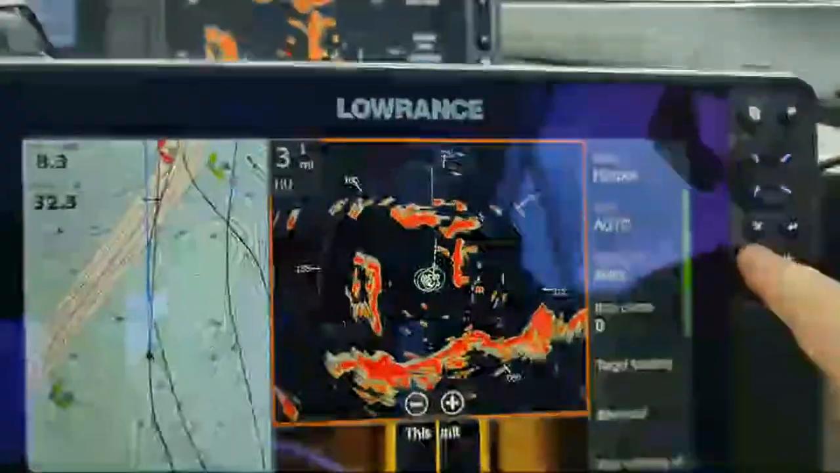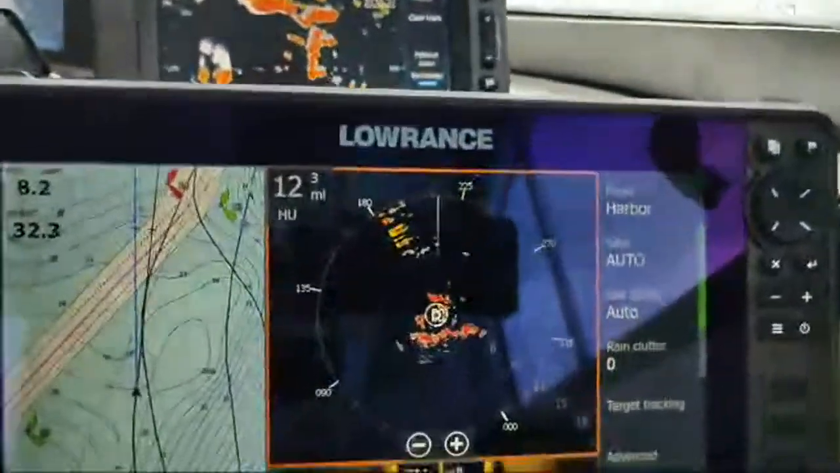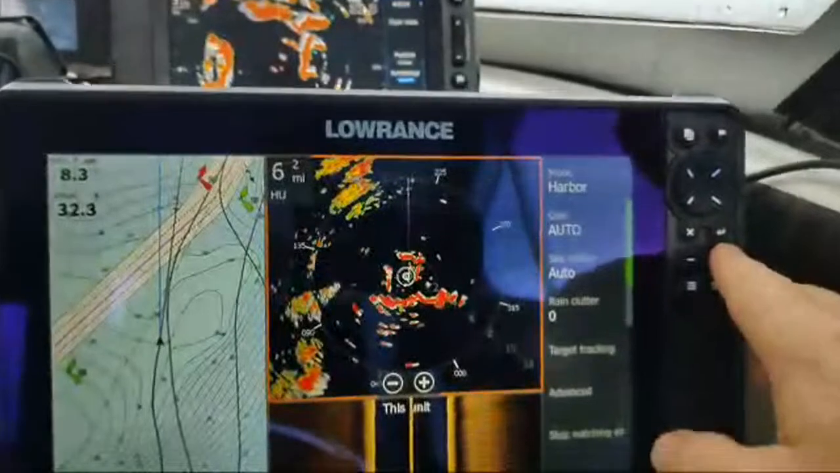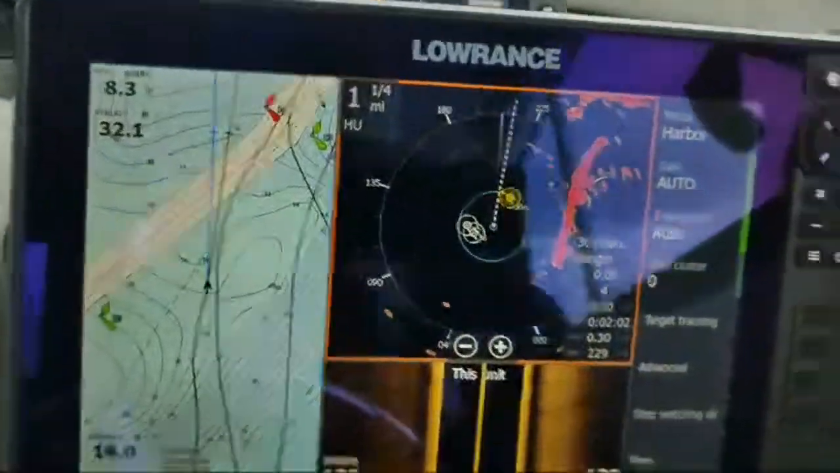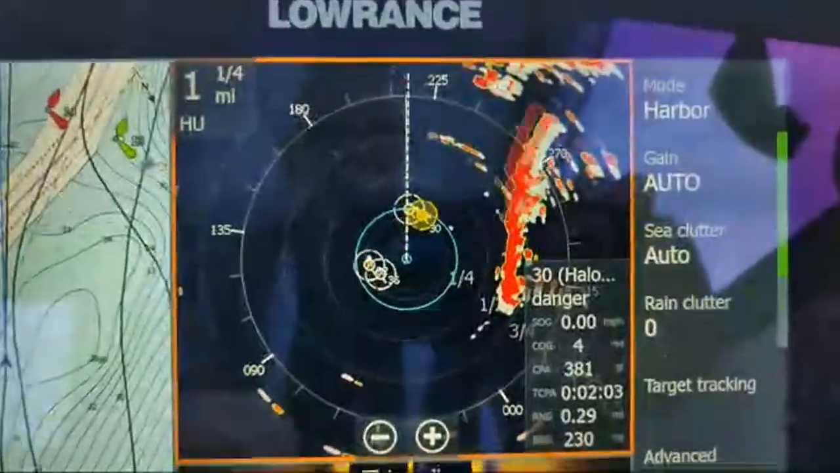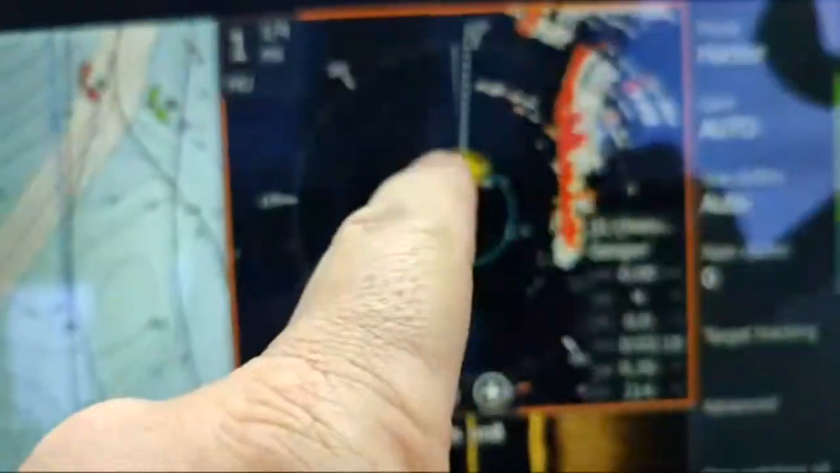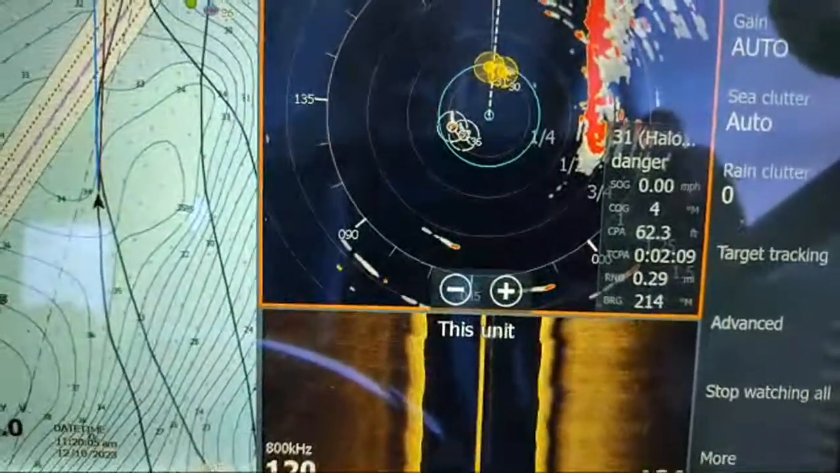So that's 3 miles. I haven't even tried anything bigger. 12 miles. It's probably picking up land, rain, who knows what. But if we come in here, we'll come into the 1 mile zone. I'm not real familiar with this, I haven't even read the book on it yet, but I believe the yellow is kind of a warning saying, yeah, 31 is a danger. It says I'm going to hit it in about 2 minutes if I stay on this course. So that's pretty cool.